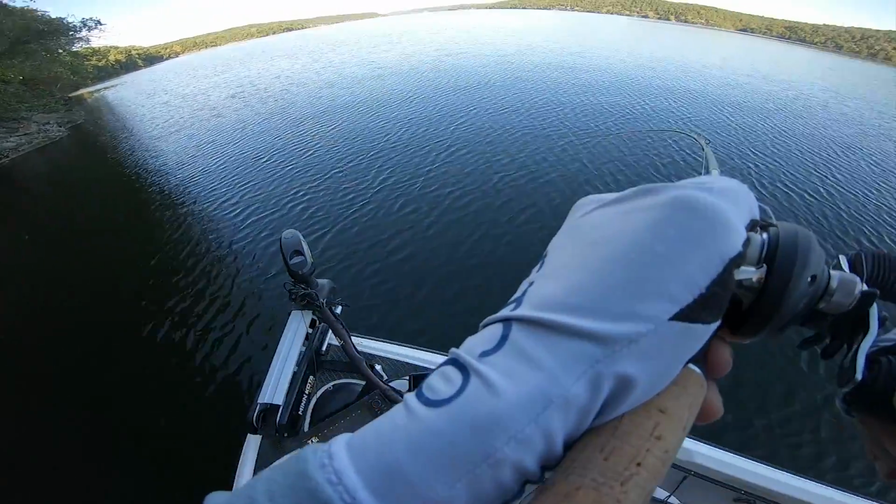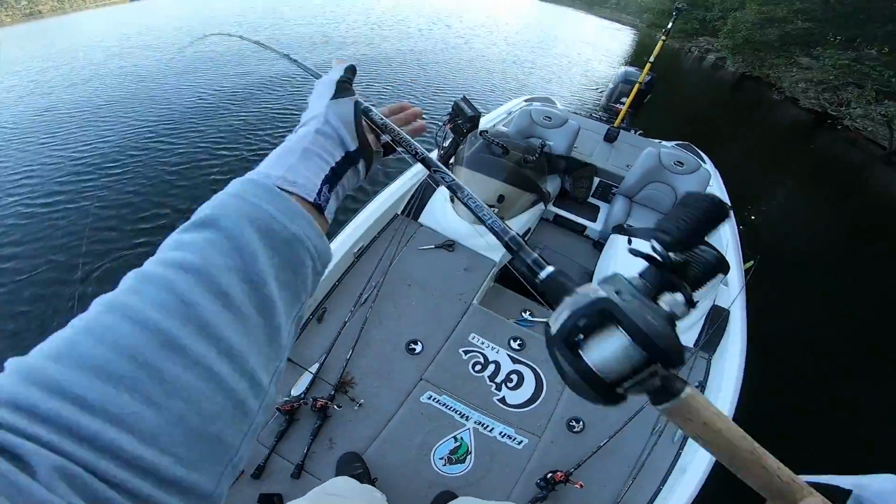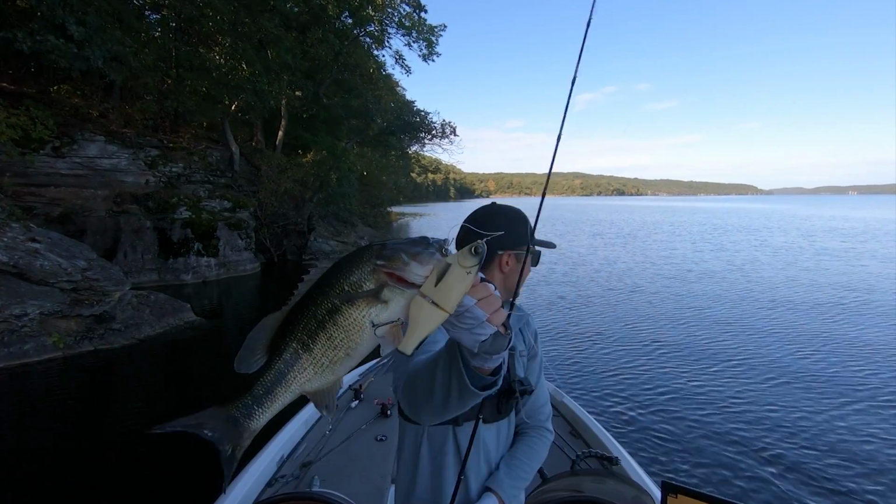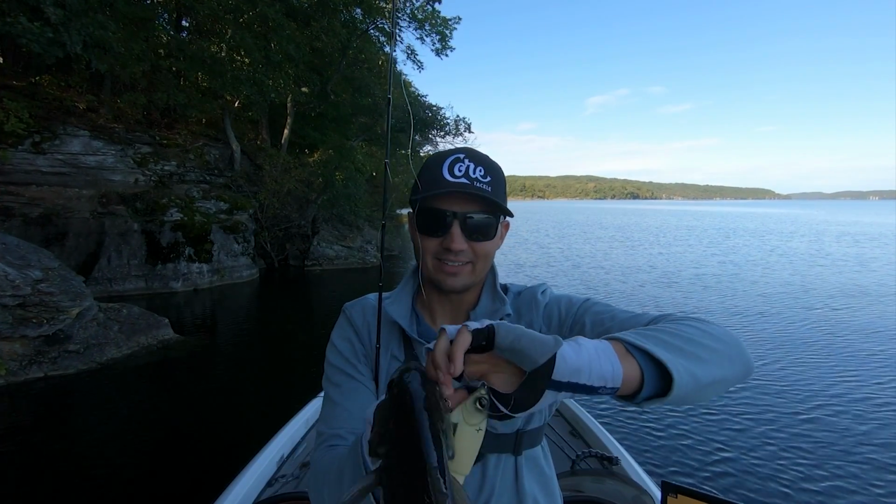Oh, got him. There we go. Good one. Finally, one of them actually ate it. On the glide bait, I've had about 10 followers this morning. Finally got that one on the KGB Spro Chad in that bone color. Finally got one to come up and eat it.